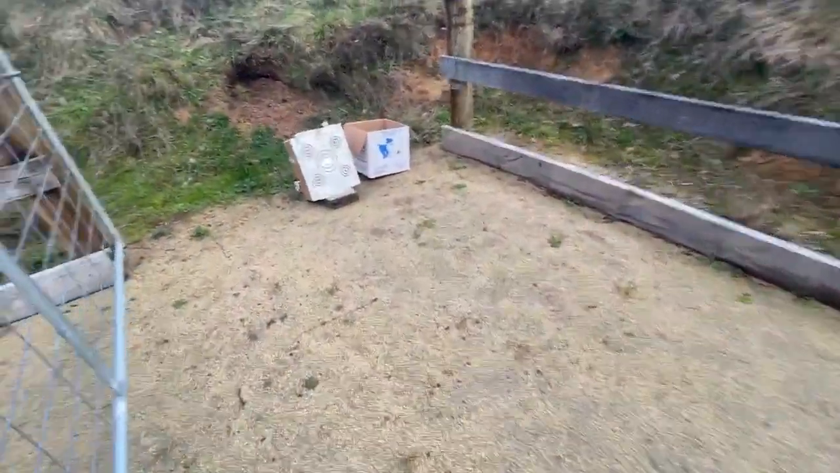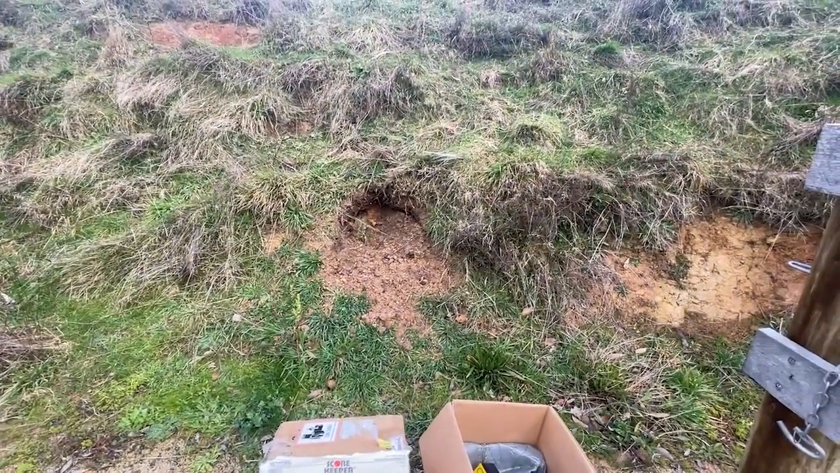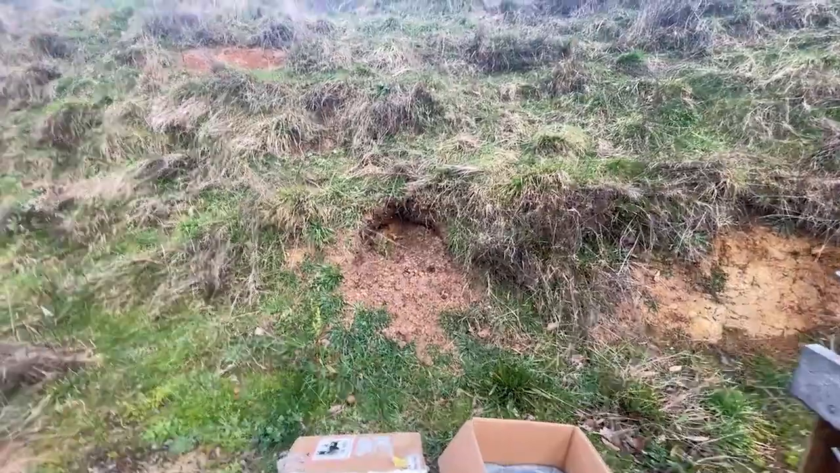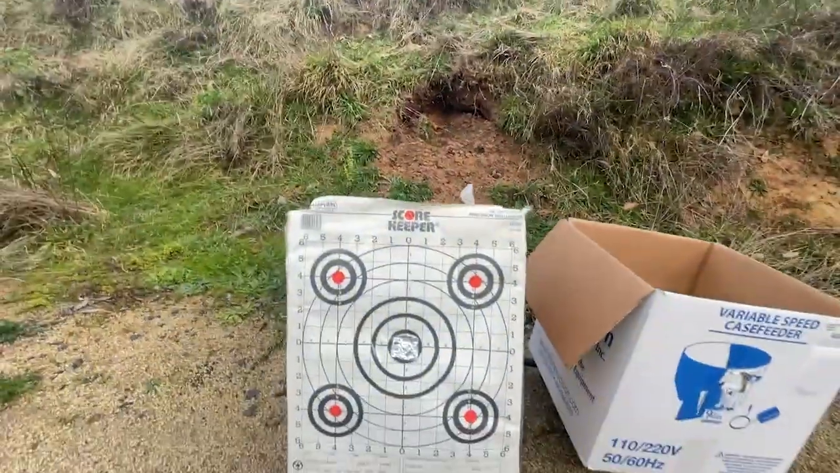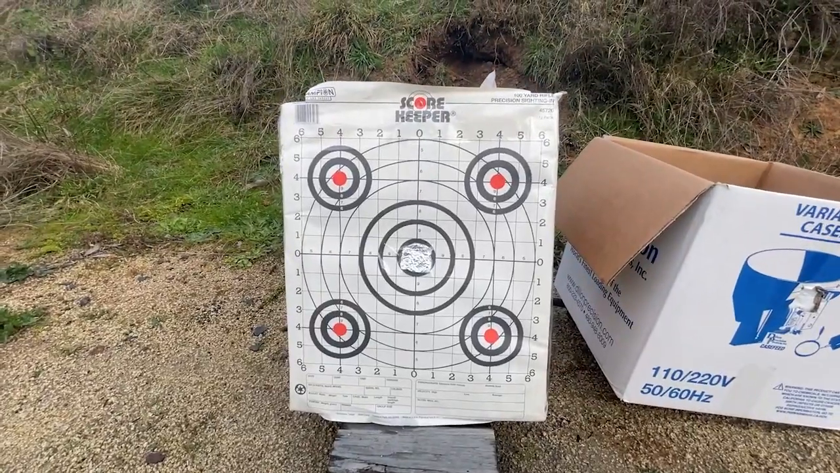Got a couple of different targets today. What I'm going to do is show what I'm doing. By the way, if anyone ever wants to know how many rounds I put through, that is not a wombat hole. There's a lot of lead in there. So I've got my normal target that I normally use. A little bit of foil in the middle, and it's tilted back.